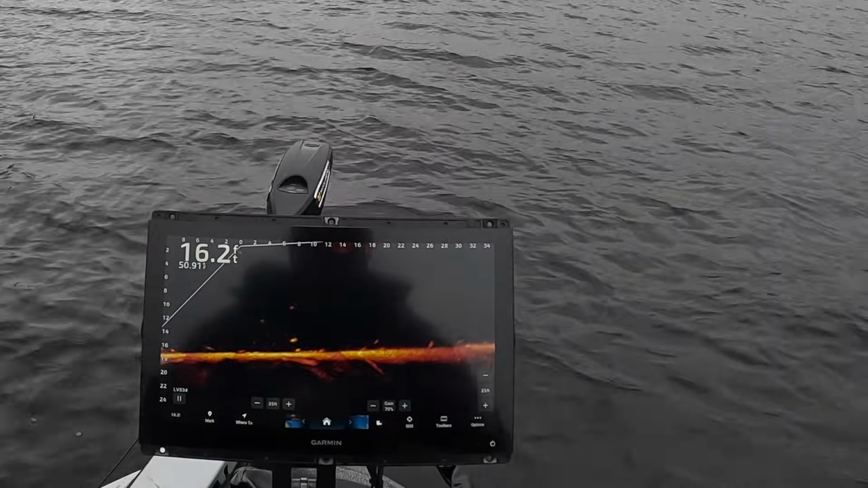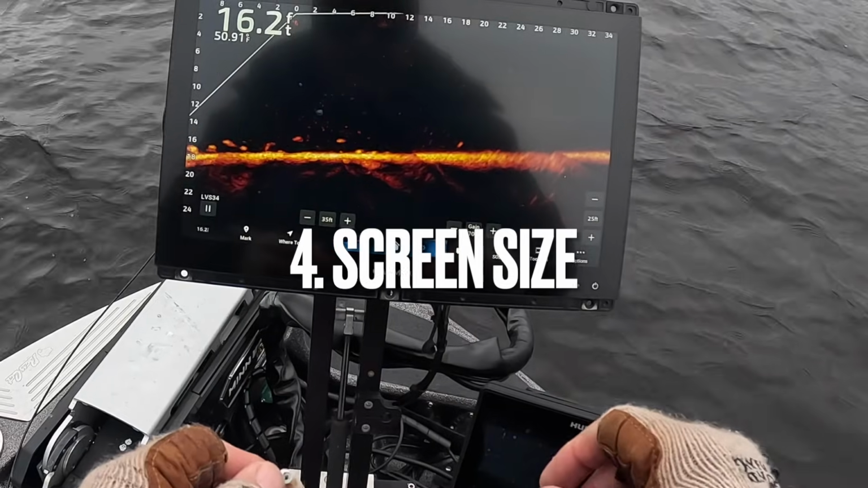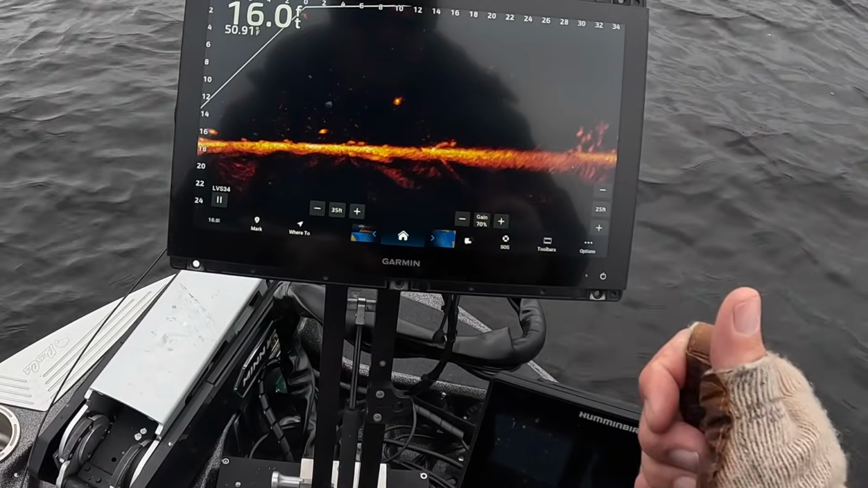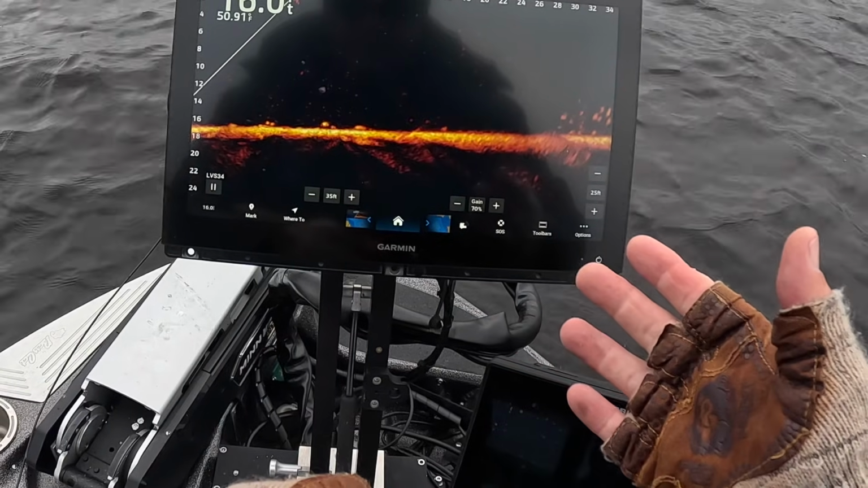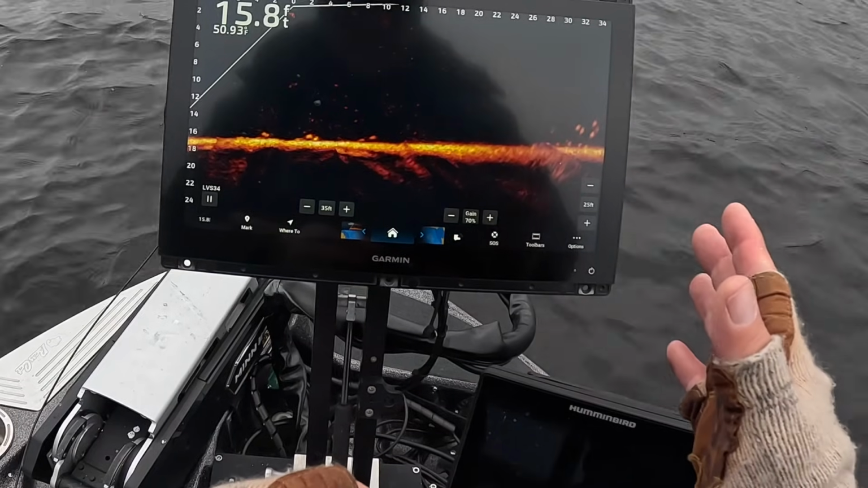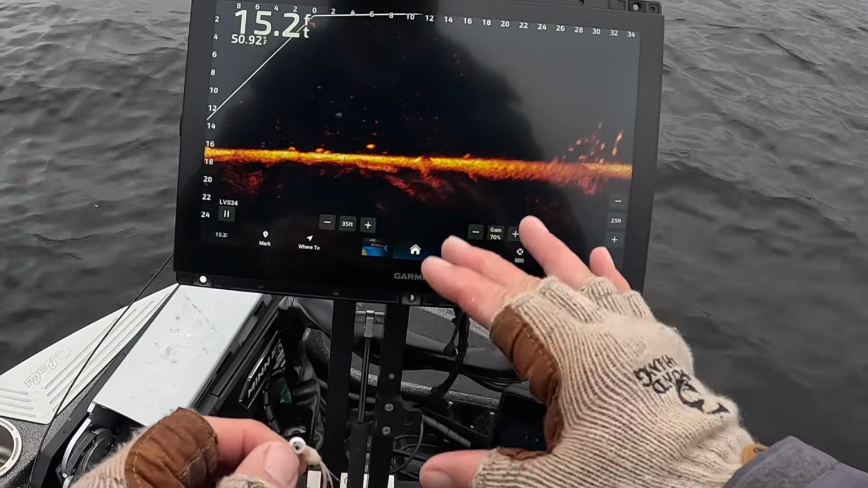All right, so let's also talk about the size of the screen. It really does matter. And I know that there's been a lot of great deals on Black Friday, Cyber Monday, and there's probably still great deals going, but I'm going to tell you that you should purchase the biggest screen that you can possibly buy and afford, because at the end of the day, if you want to see your bait like that, bigger is better.